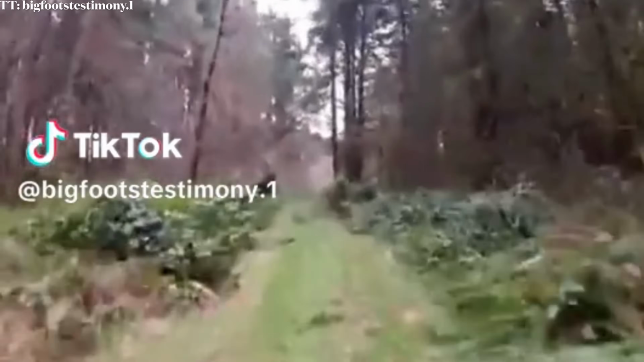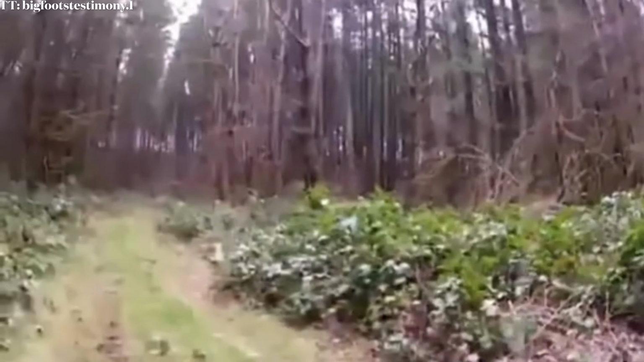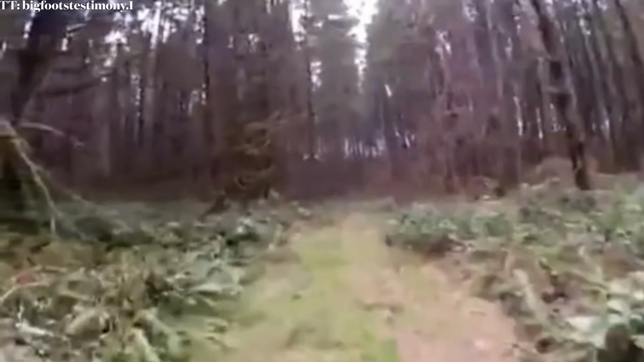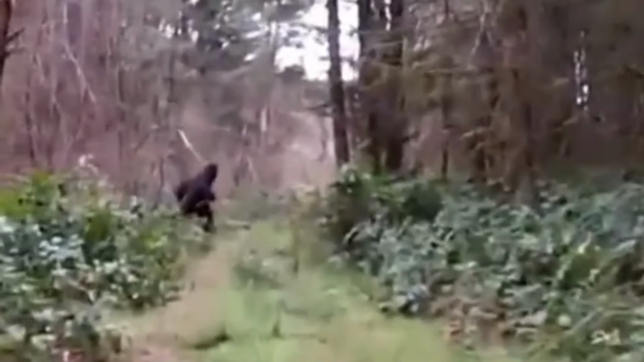On February 18th, 2024, some groundbreaking footage would be released. A man was riding his four-wheeler through the woods of Idaho. He rode down the path as usual until suddenly something runs across ahead. Emerging from within the brush is a Sasquatch-like creature. It moves quickly across the path.